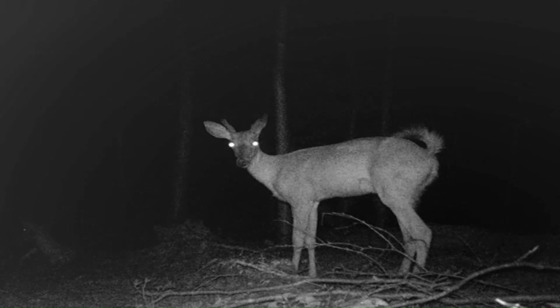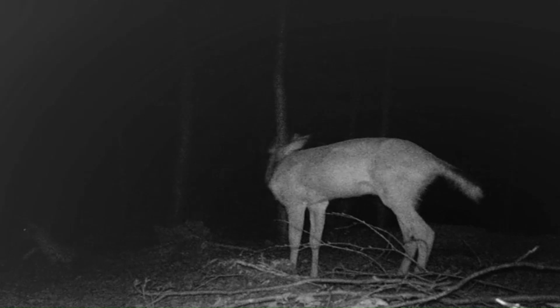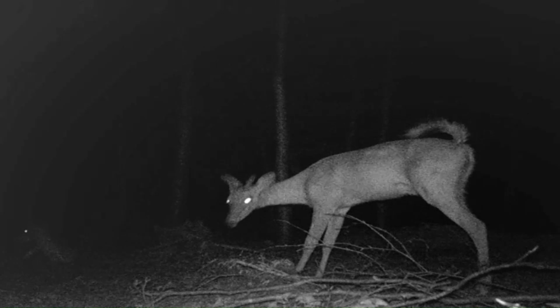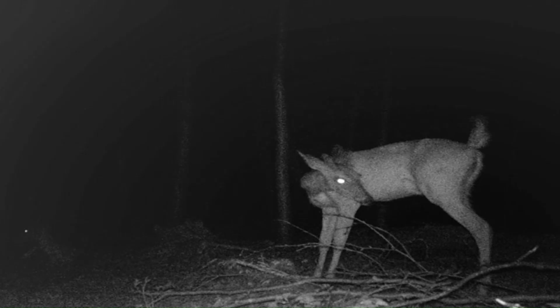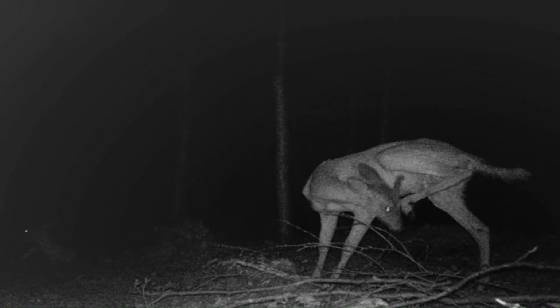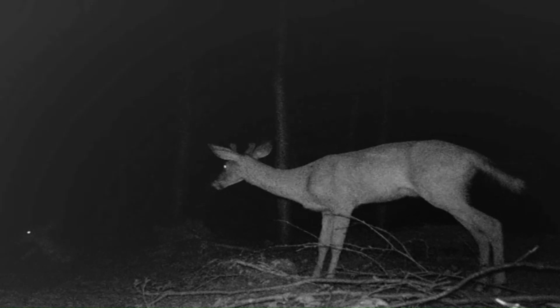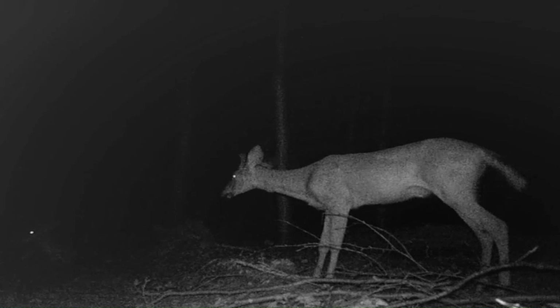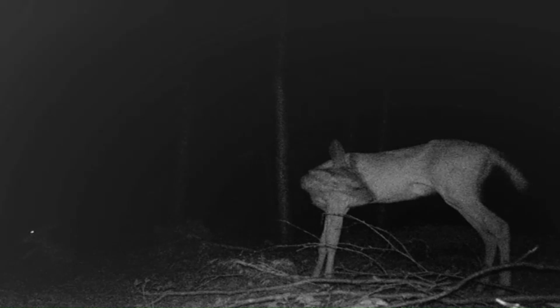And it's time to get back up and move around a little bit. I get them legs stretched out and all. And the doe's still laying there.